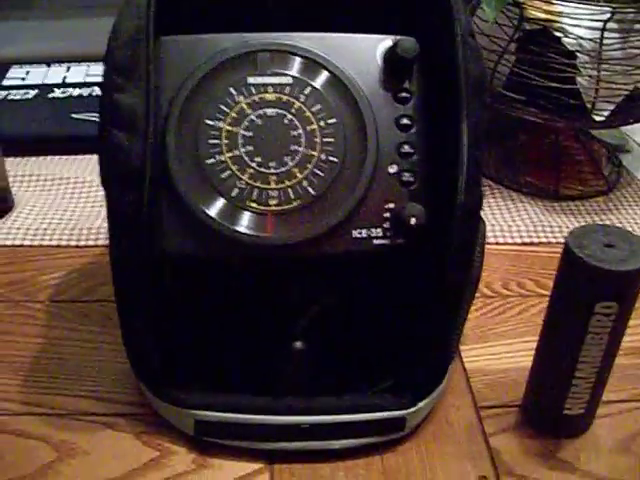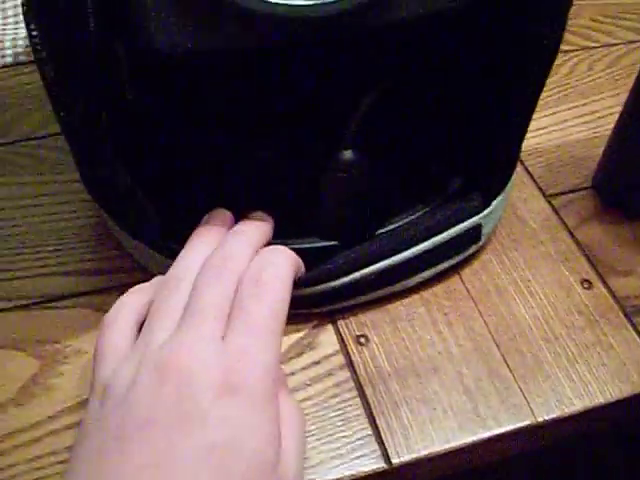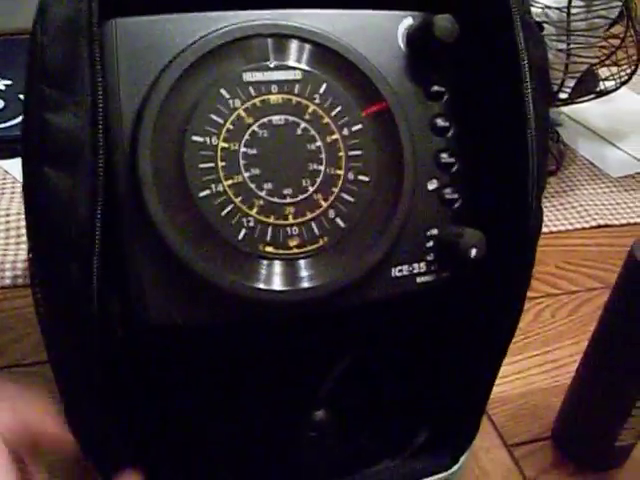But you get a free soft case, which holds the Humminbird in, and it has pockets on the side. So I put all the extra parts that I didn't use in there, and it comes with battery connectors, but you have no idea.